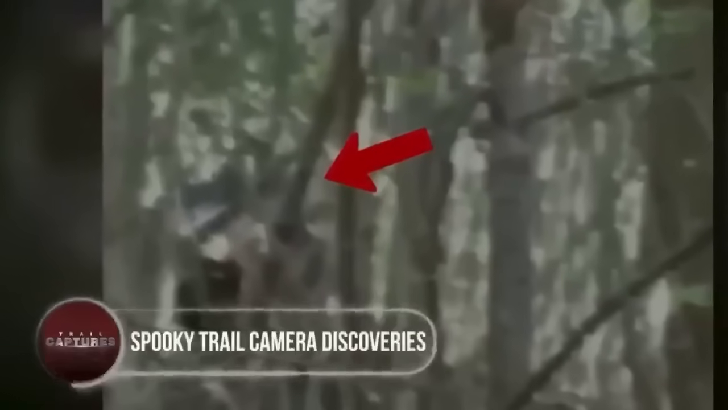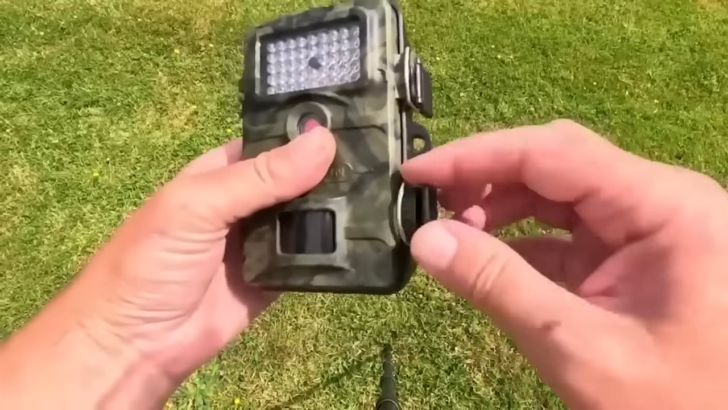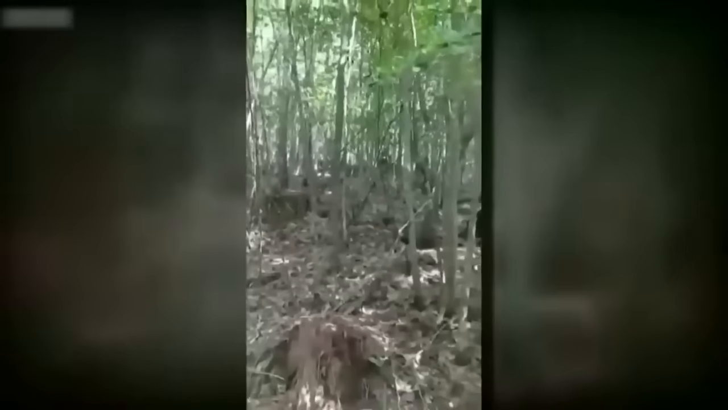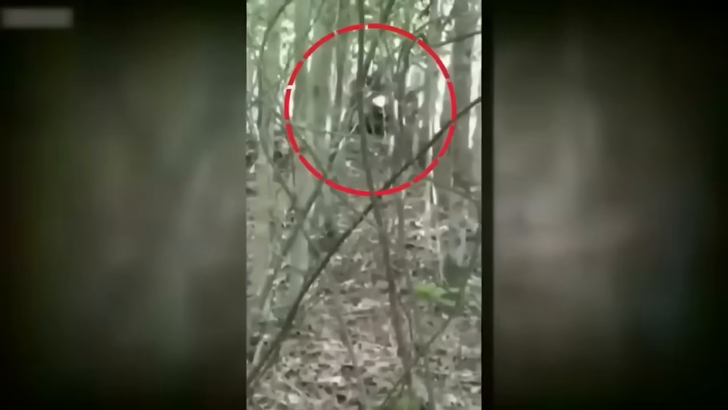Spooky trail camera discoveries. A family that recently moved to a new region set up a trail camera near their home to monitor their kids and observe wildlife. To their surprise, in August of 2020, the camera captured a strange humanoid-shaped figure with long, unkempt hair. Speculations arose about whether it could be a Yeti or Bigfoot. The authorities were notified, and numerous experts examined the footage, with some claiming it to be authentic.